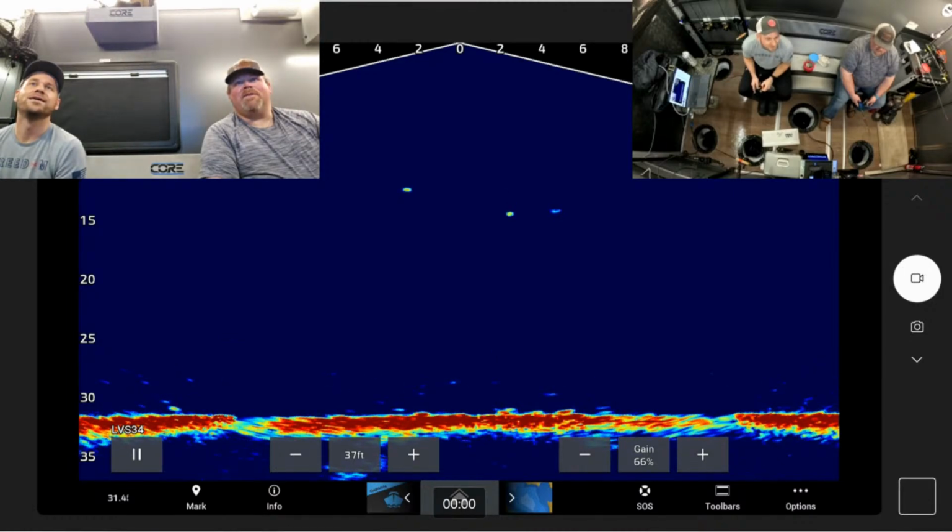Rob is wondering where we're fishing. We are in Otter Tail County, Minnesota.